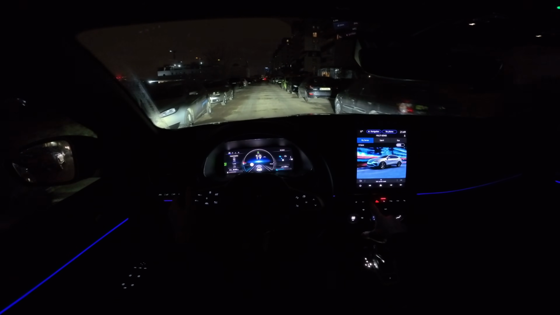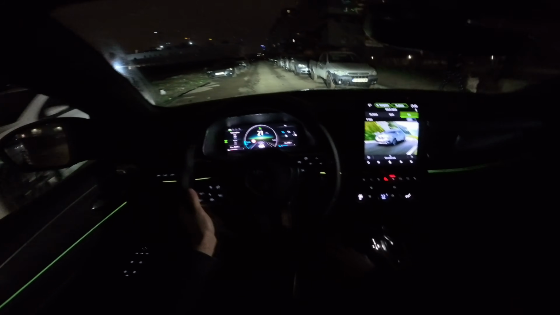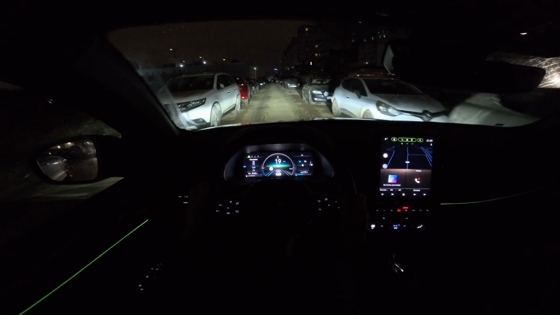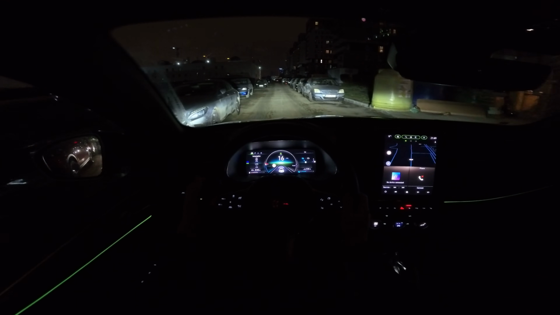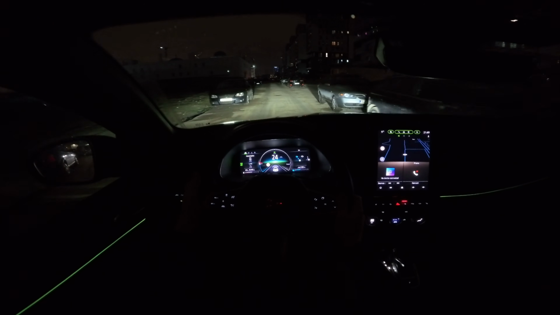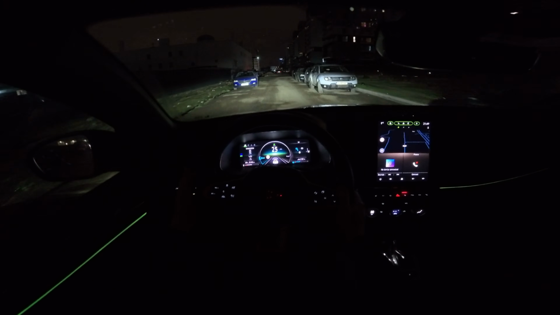You can customize this color and change it the way you want it. So you can see every single driving mode has a specific color. And this is the low beam, this is the high beam. Now here on this street, because it's a little bit darker, you can see quite clearly the way it looks. This is the low beam, this is the high beam. Super clear light.